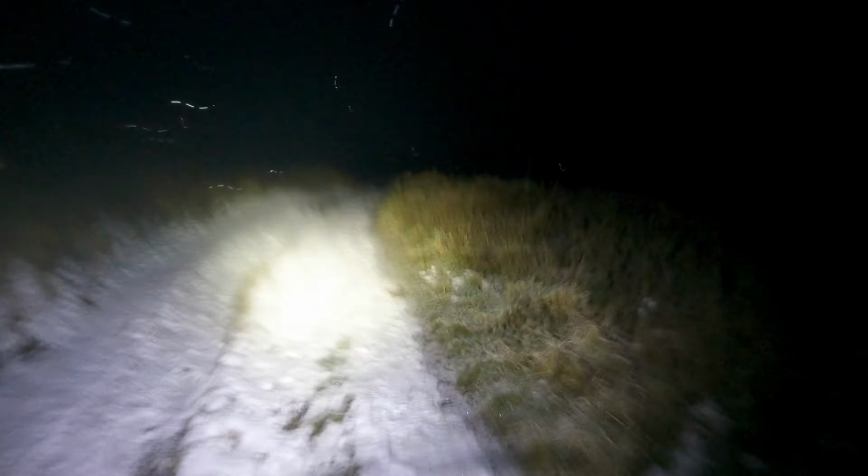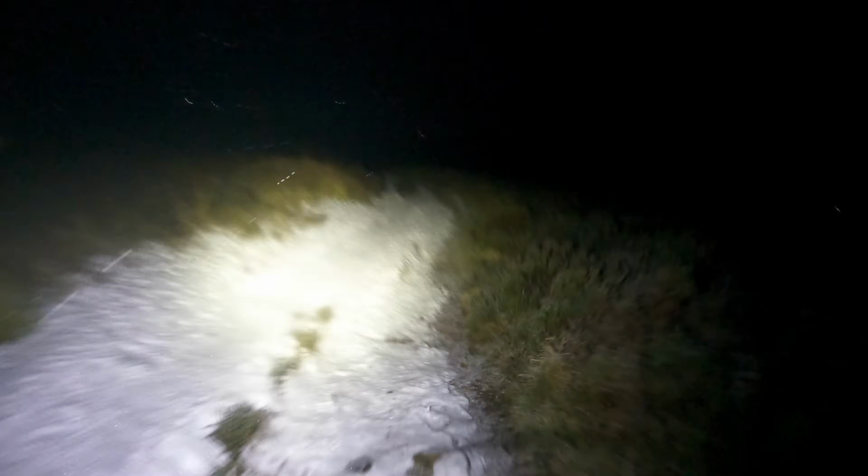I don't have very knobbly tyres on it, so they're probably more summer tyres. So I'm just going to go down here at a reasonably sensible pace. Lovely winter's night.